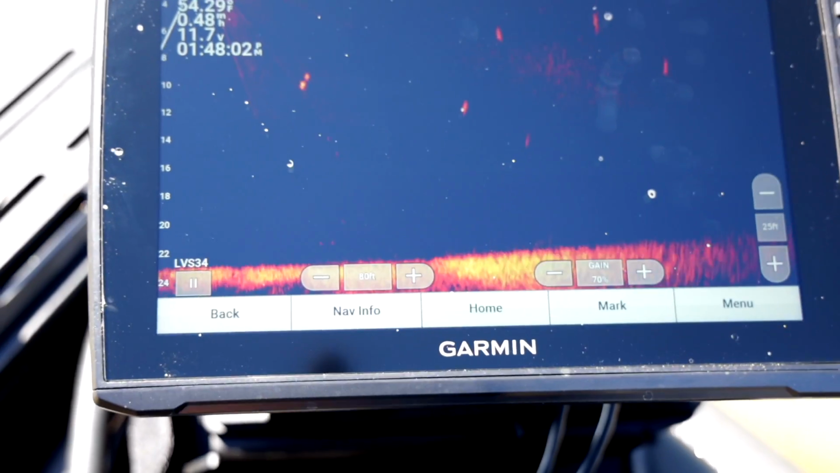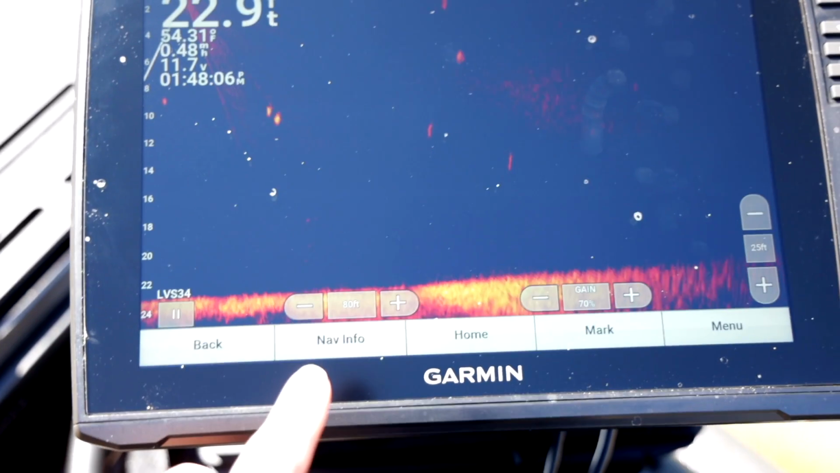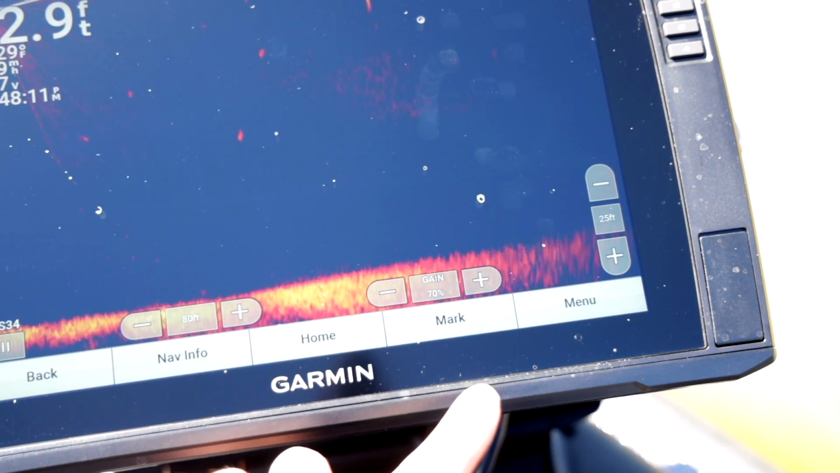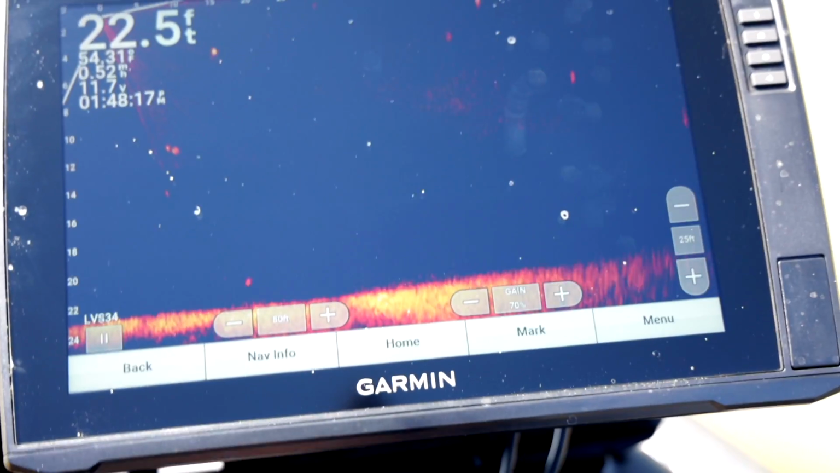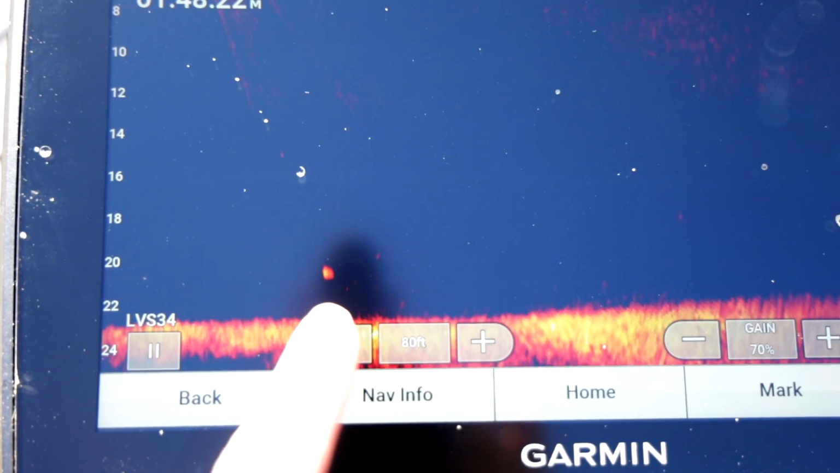So I try to leave my long range on what I can, like I just said, so you can see scale. But your gain and your depth, depending upon how deep of water you're fishing and the clarity of water, each day you go out, those would be the two that you'd change. You'd leave everything else the same, and you're going to get that really clear picture to see fish just like that.